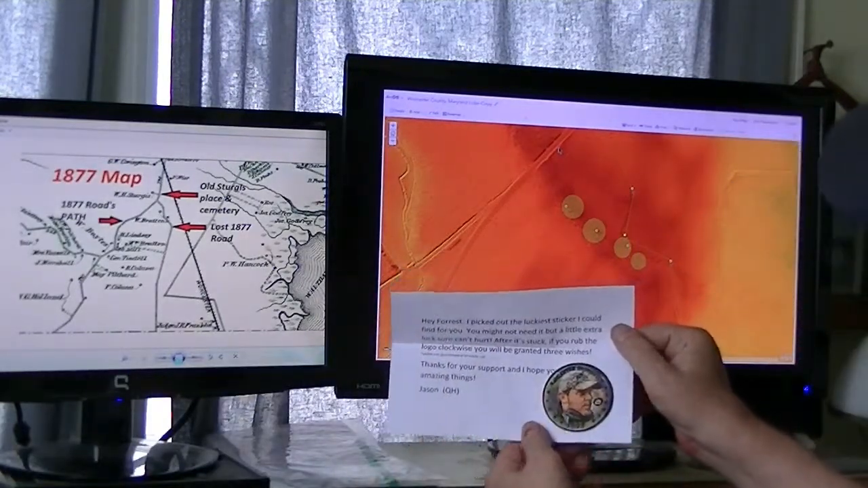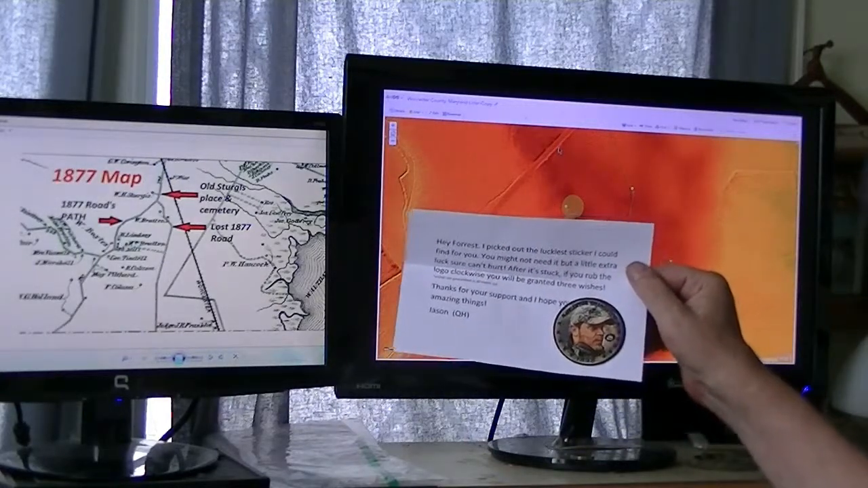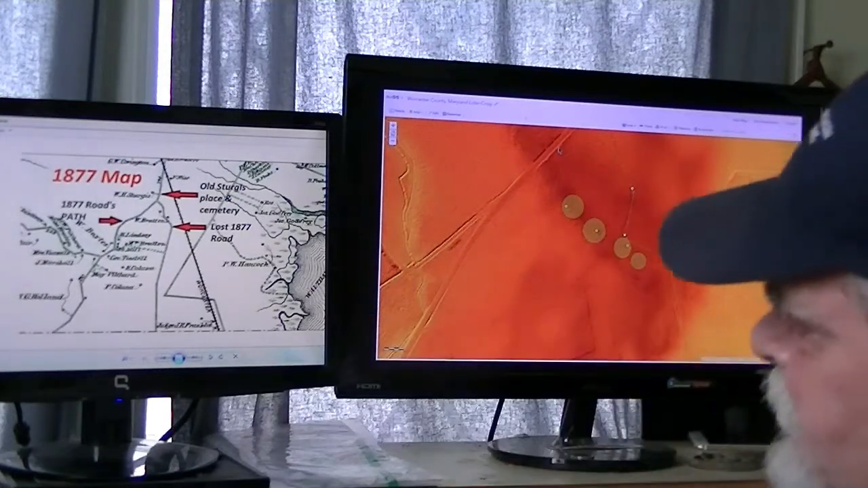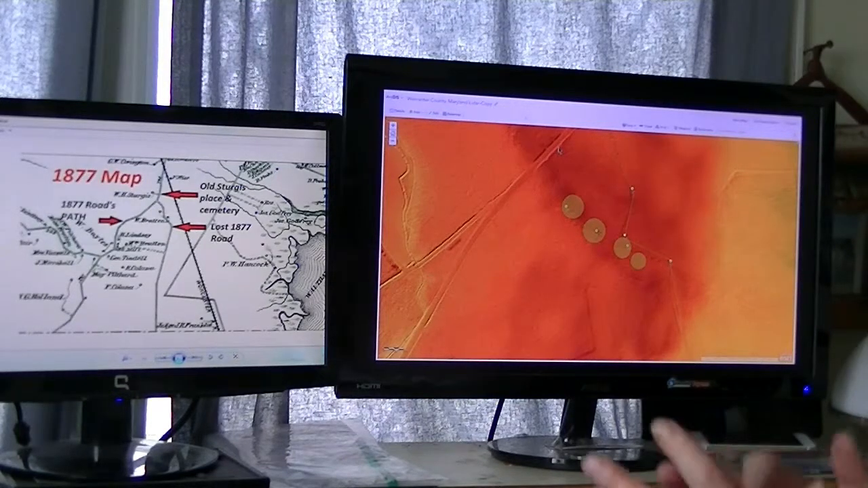And that's going to find a place of honor on my metal detecting vehicle. Might even put it on my metal detector. They're from Jersey. I hope Jersey has a LiDAR site for you guys.